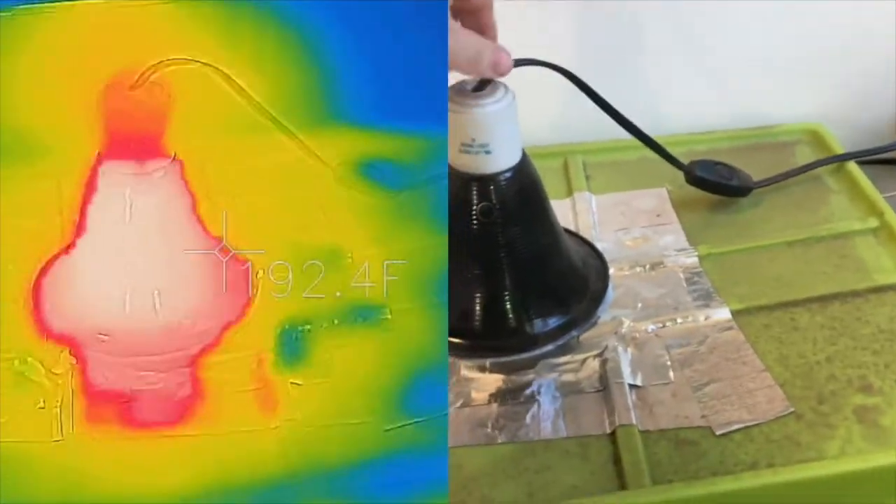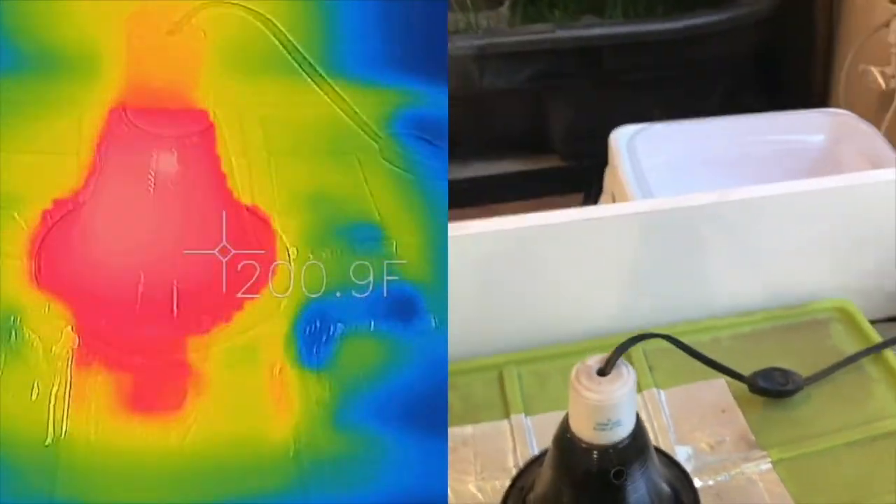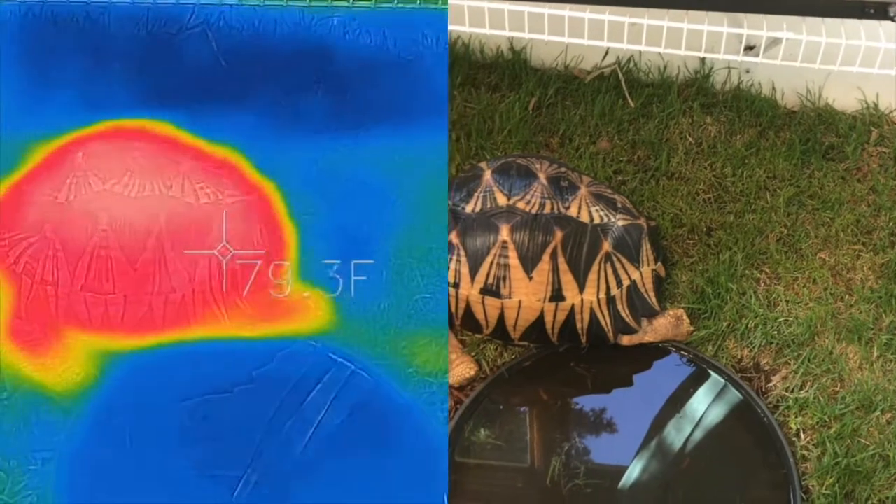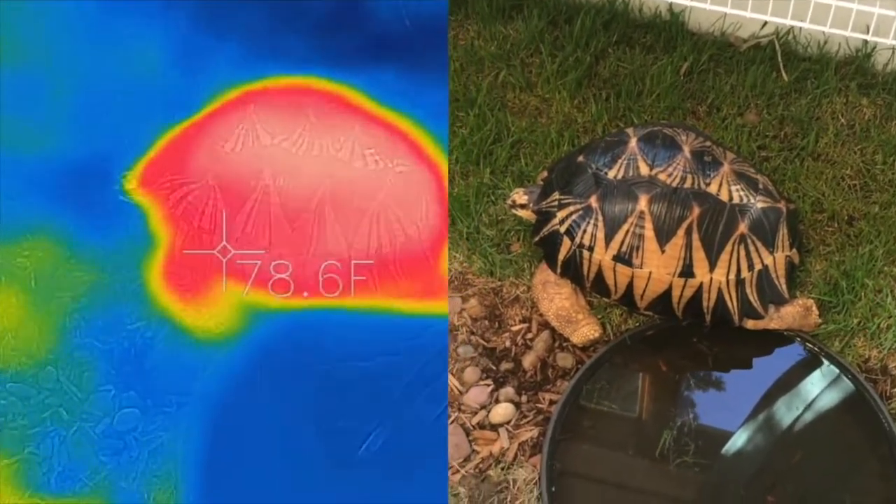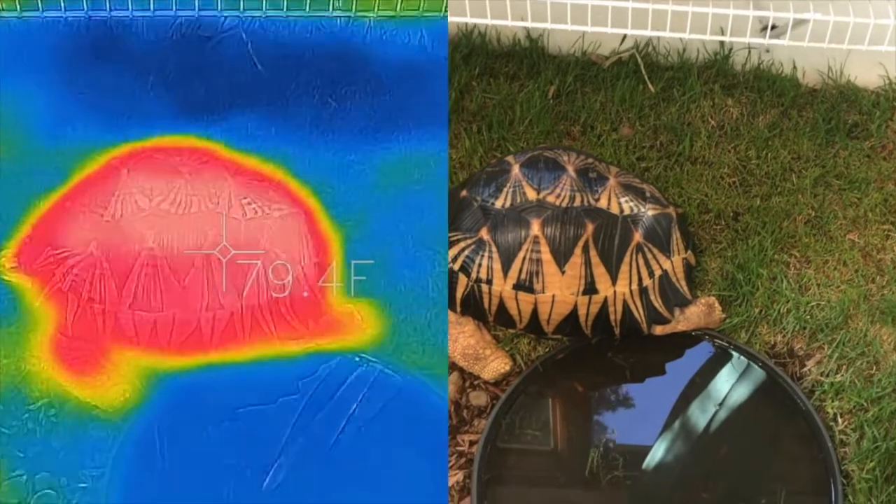So what I did is I added a barrier beneath this so that heat can go through, but not quite as much. And it's still keeping it in the upper 70s and low 80s in there. With that barrier there, it's very easy to see that he is solidly the same temperature throughout his entire body, very evenly heated, instead of having a warm spot up top the way he had before. There's really not a lot of variance in his temperature.